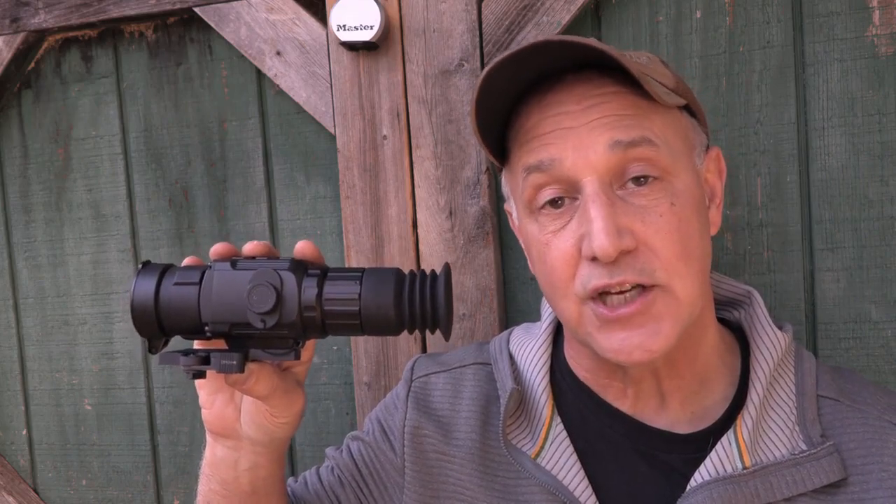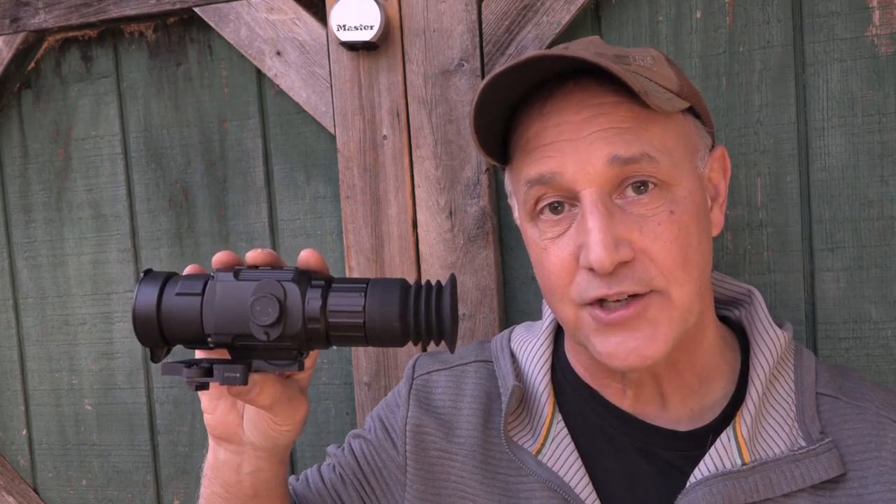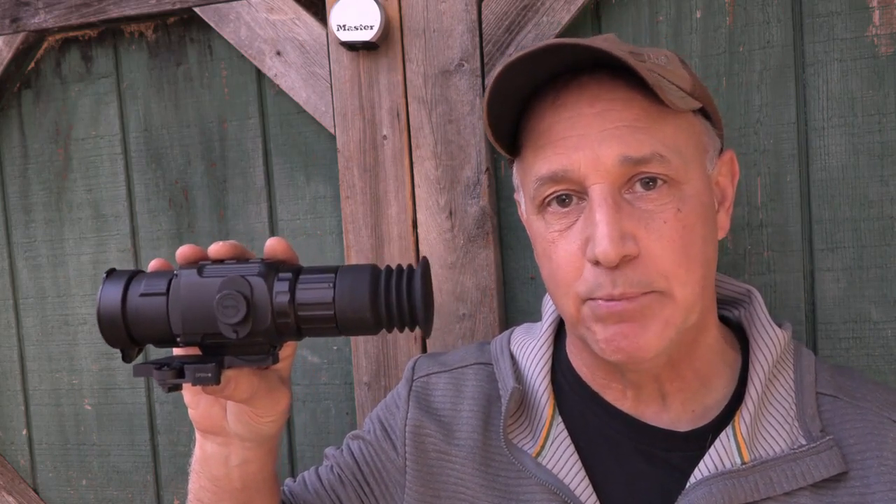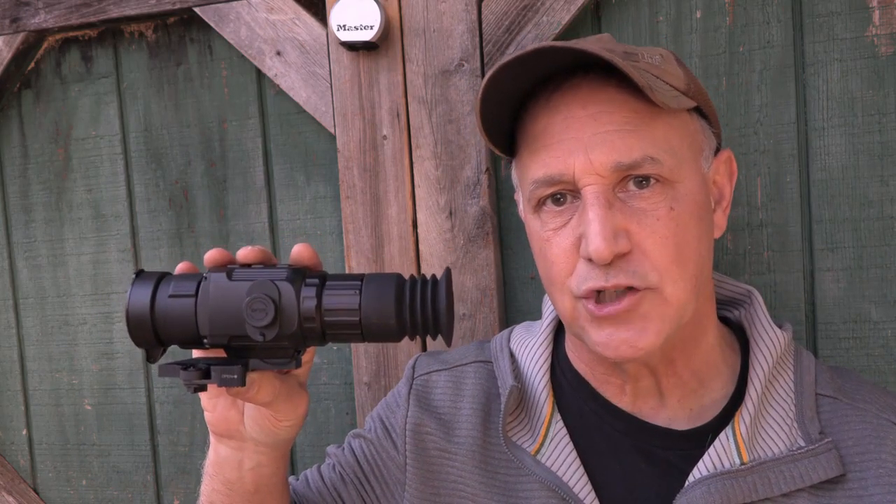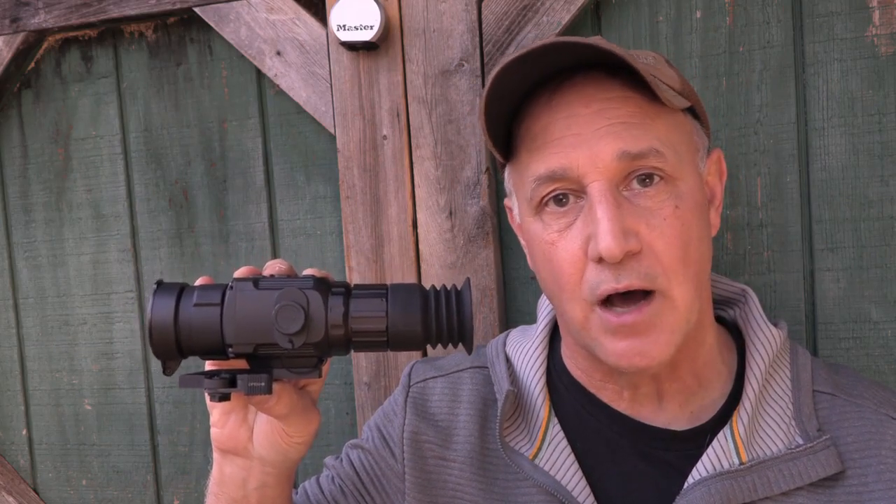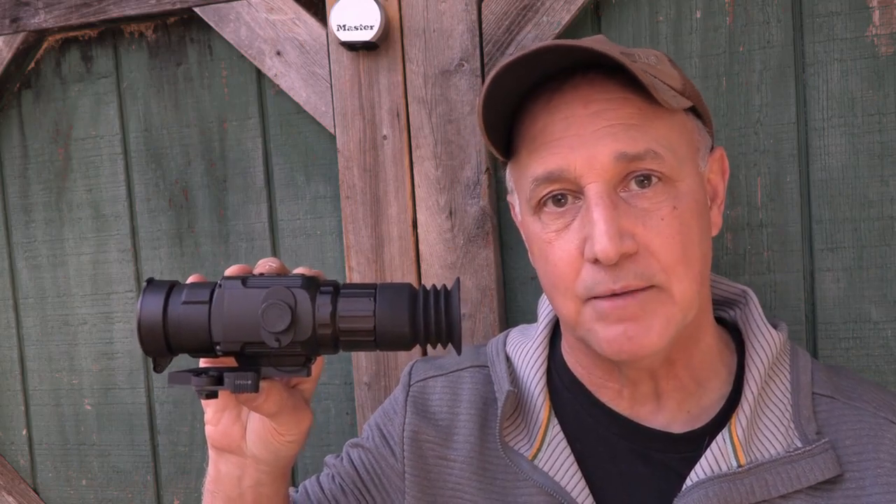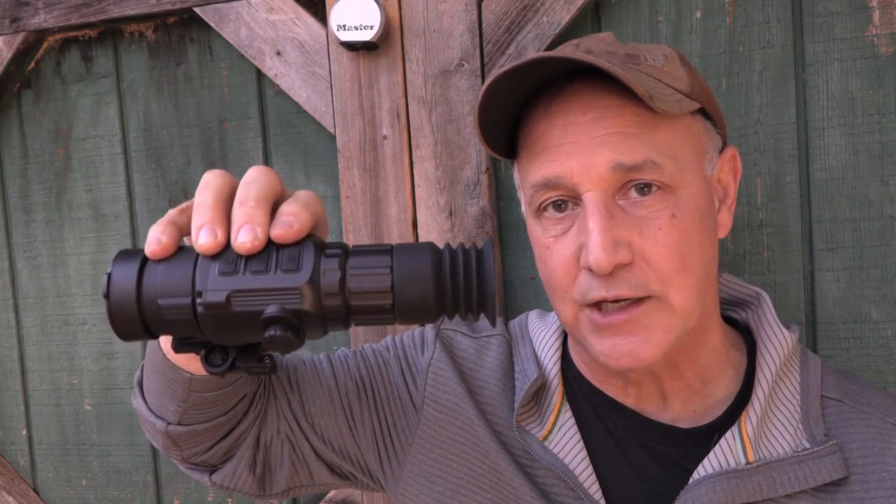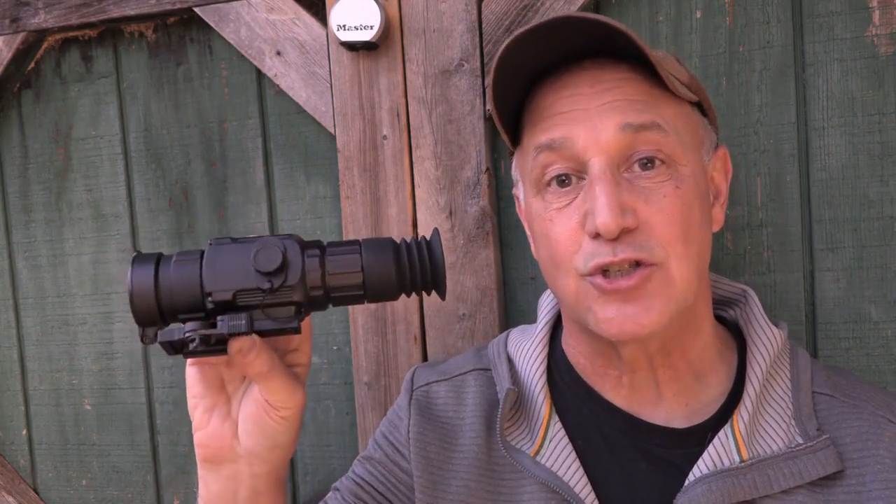It has a 640 by 480 resolution, which is huge. And this is really a capable scope. It is feature rich. There are so many different things that you can do, different type reticles, picture in picture, you name it. But one thing about it, it has a very simple control system. And we have 3 control buttons at the top, makes it super easy.